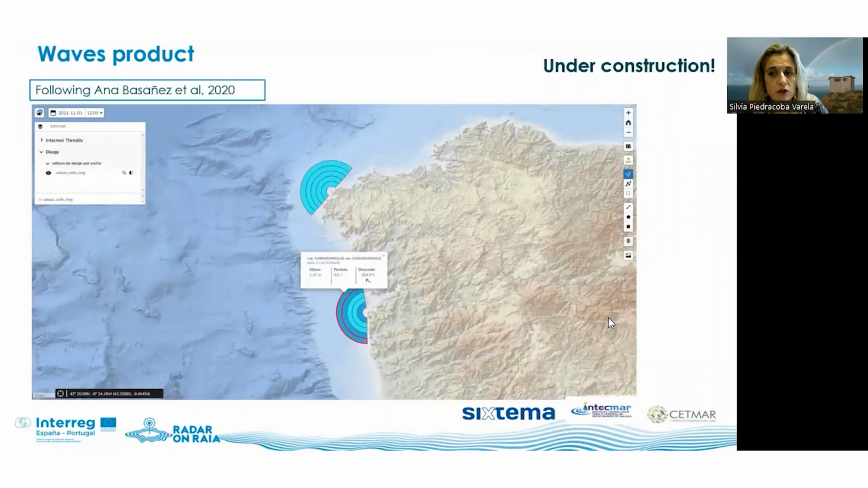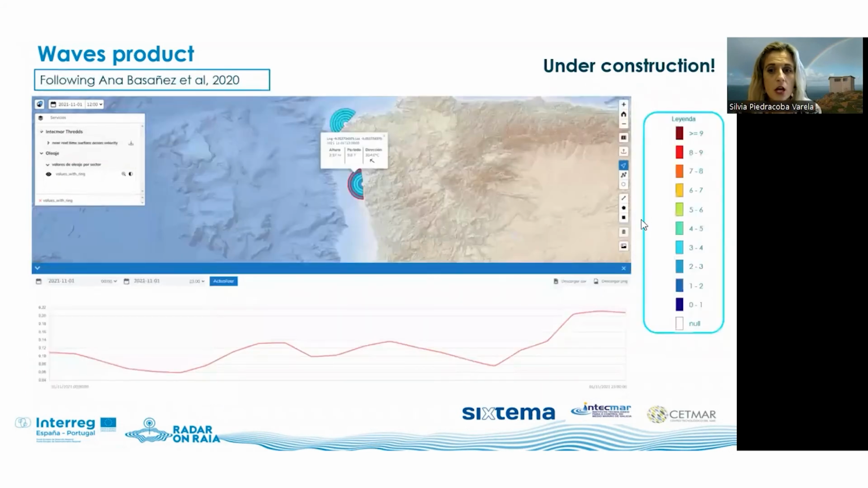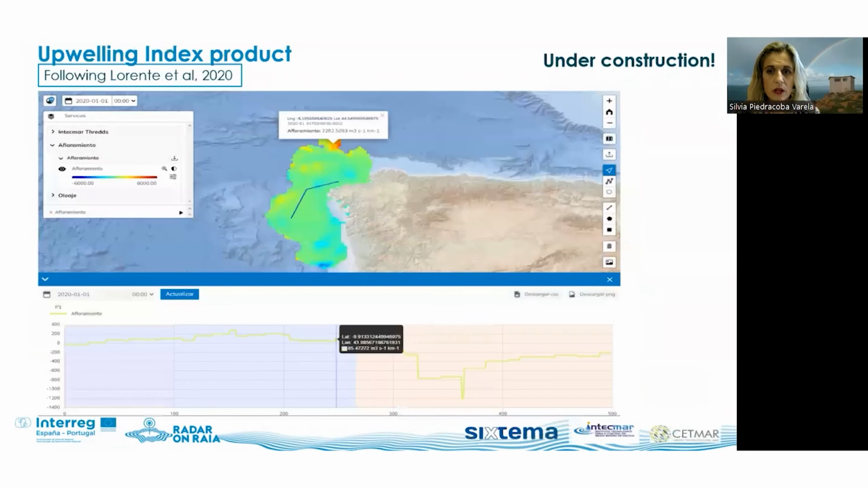Regarding the waves product, it's a web application for operational observation of different wave variables, period, height, and direction, from HF radar stations. For now, only Vilano and Silleiro, which is validated following the Basañez method. These parameters are obtained from average readings with colors and tables. And here we also have the ability to obtain the temporal evolution of these wave attributes.